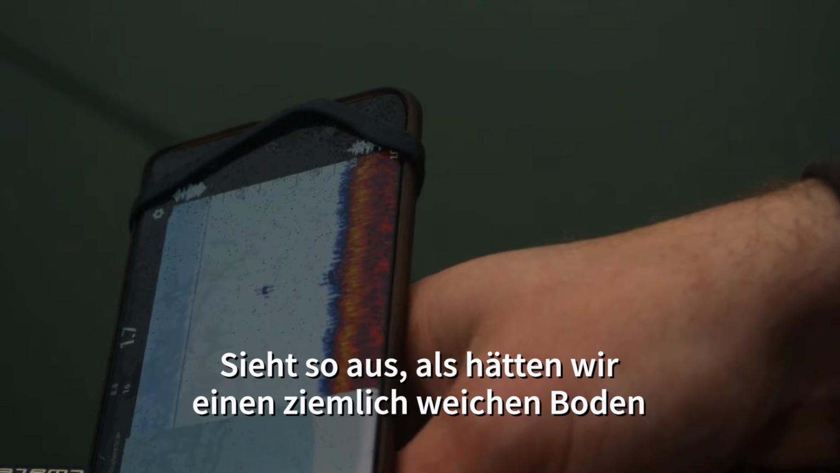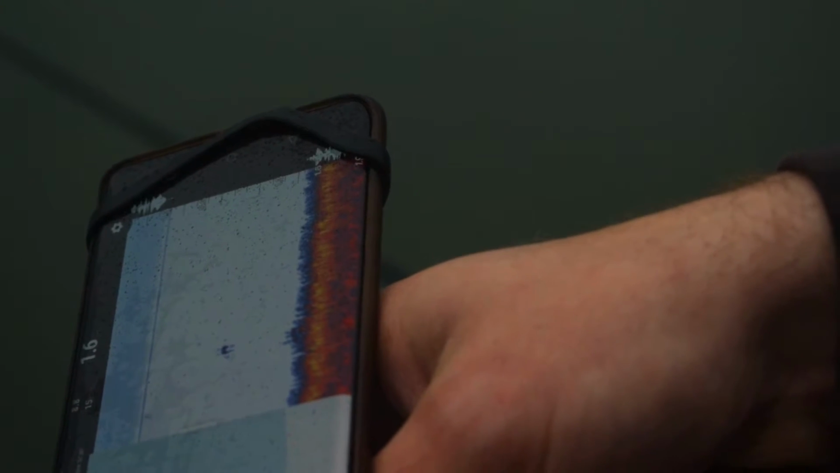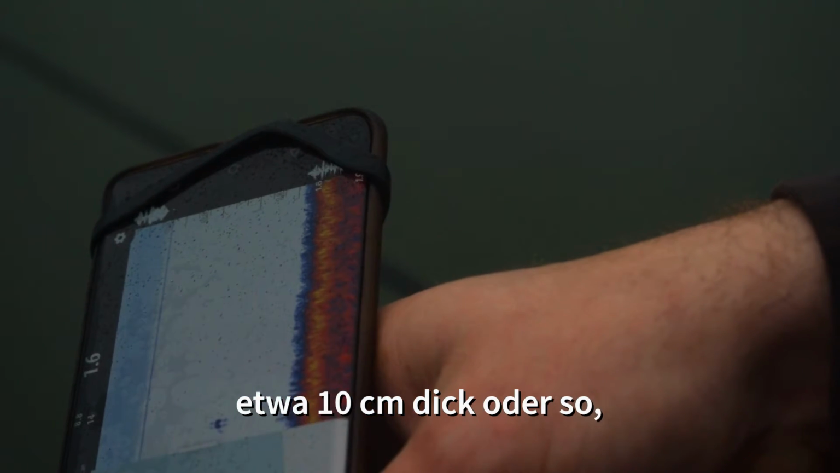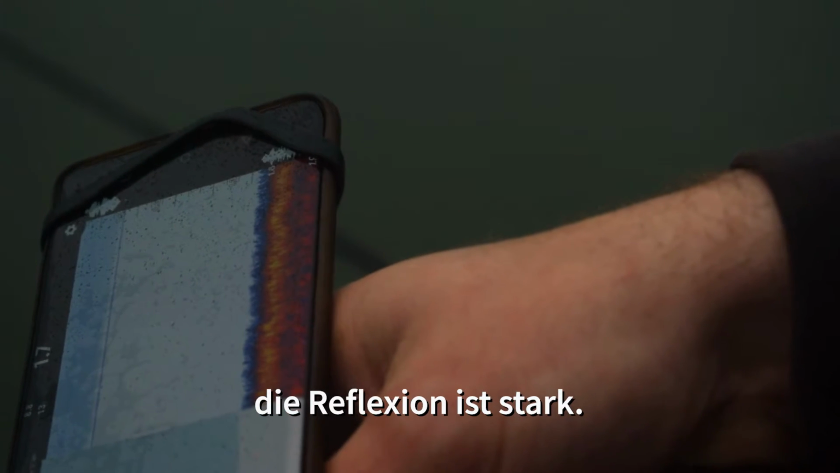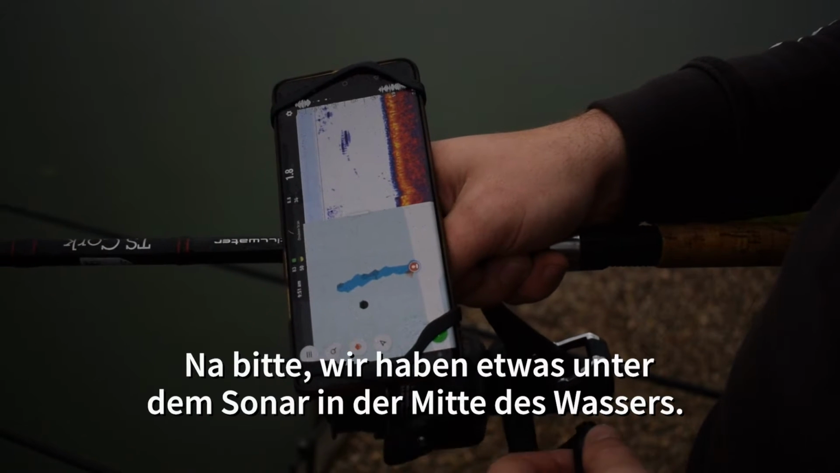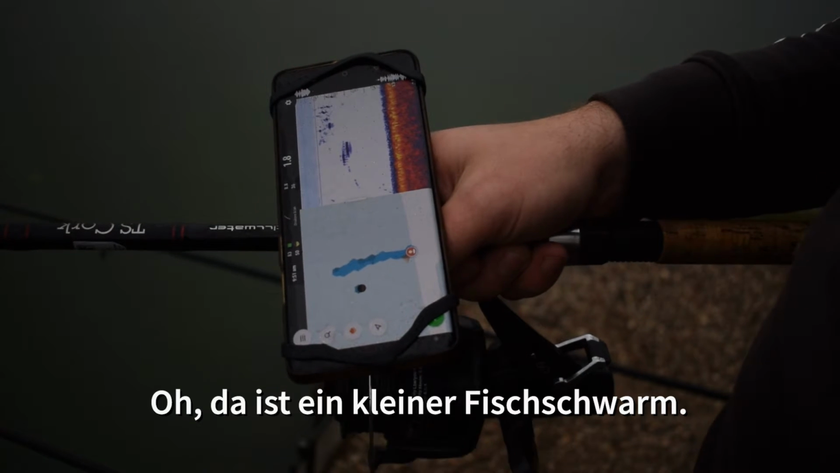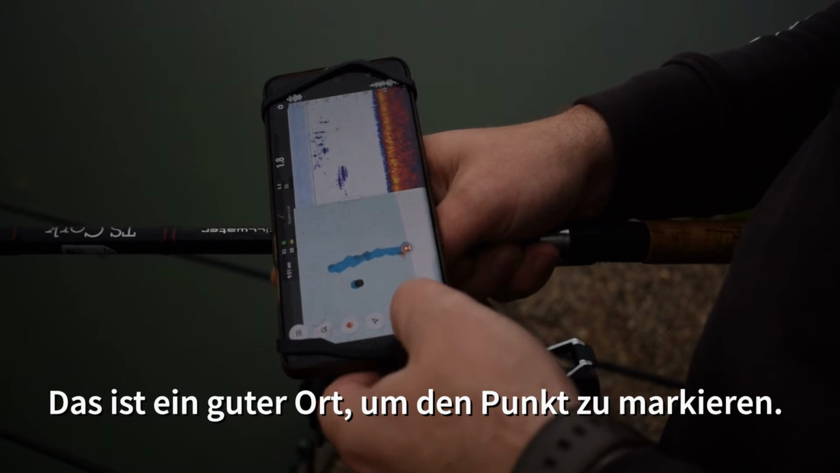So it looks like we have quite a soft covered bottom, about 10 centimeters thick or so, but generally underneath that looks pretty hard. The reflection is coming out strong. There we go, we got something under the sonar in mid-water. Oh, there's a little school of fish. That's a good place to save the point in.